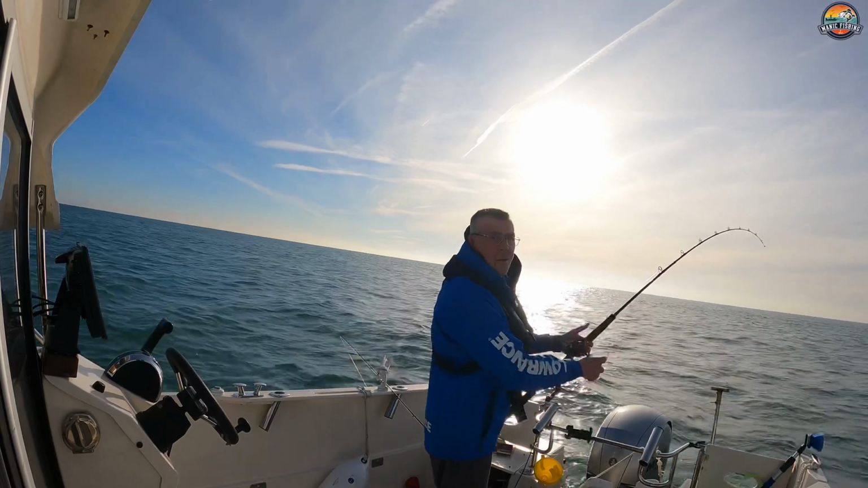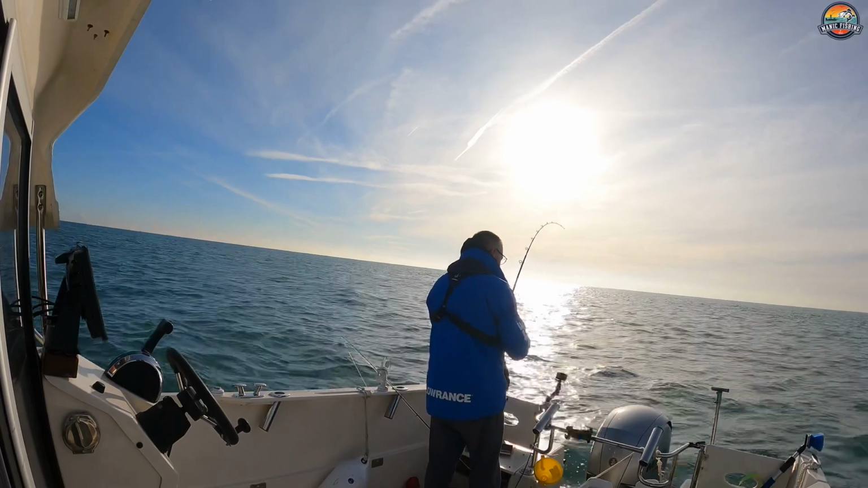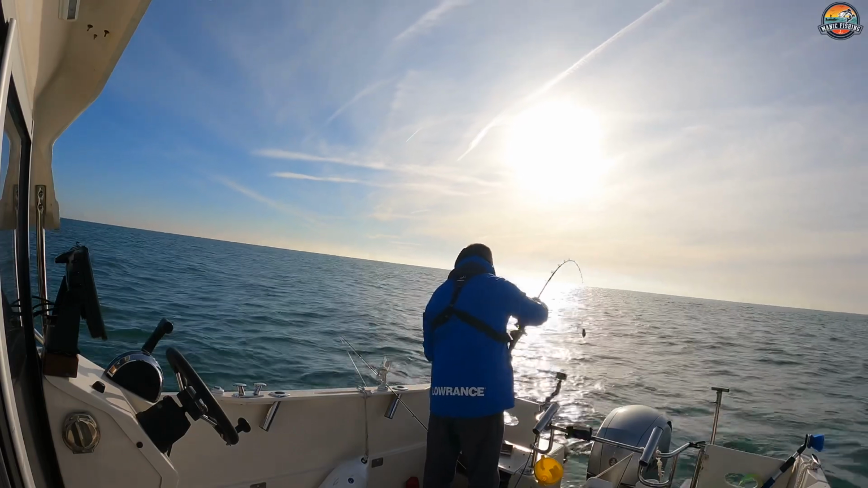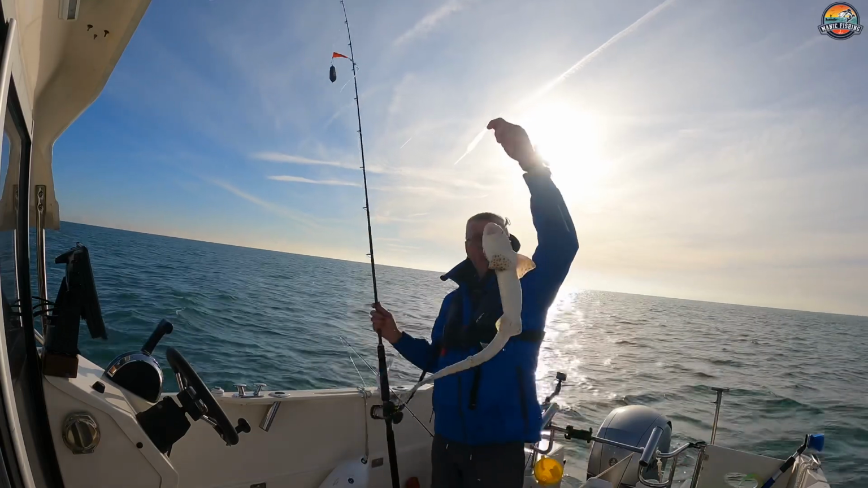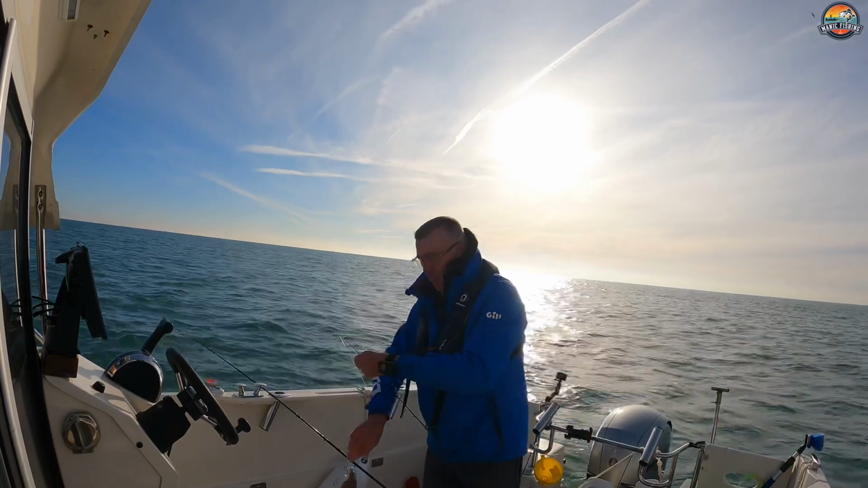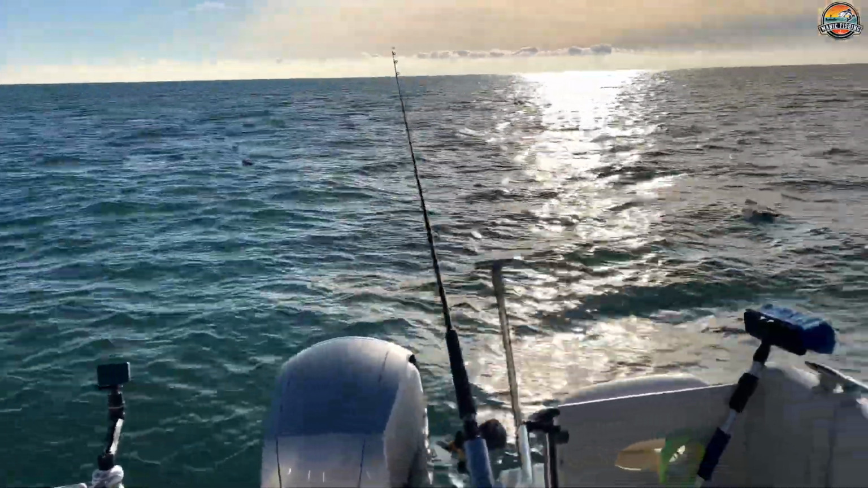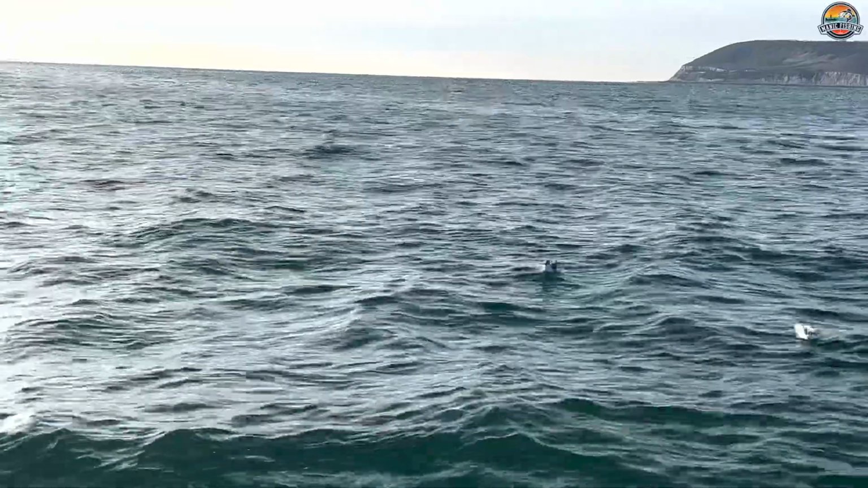As much as I love them, I think I'm into another dogfish, so it's time to go, I think. Yeah, another little dogfish. So I think all I'm getting here really is dogfish, and it would be nice to get a whiting. So the birds seem to be all around me. I don't know if they know anything more than what I do.